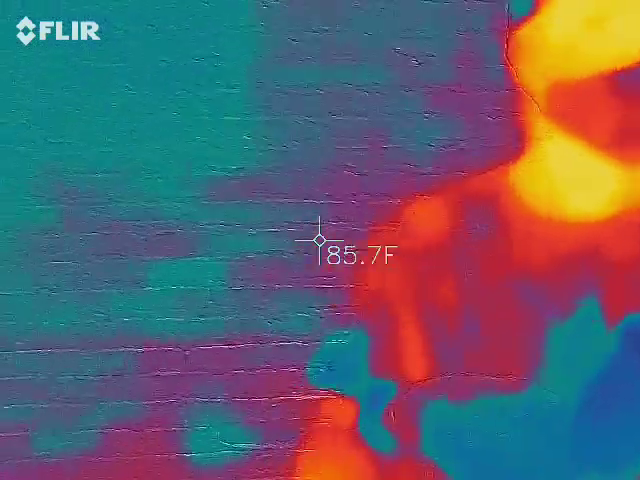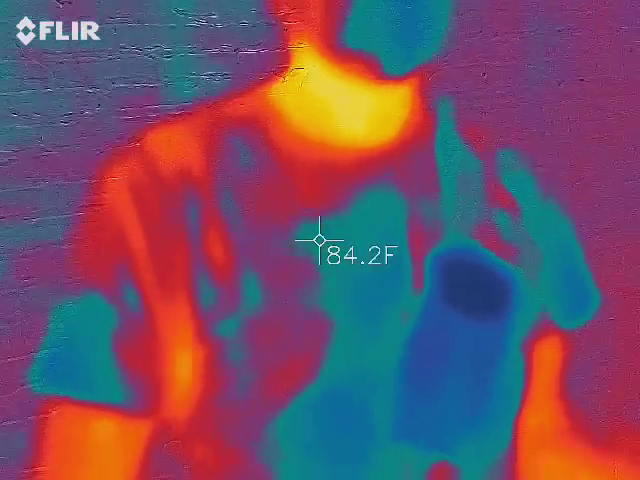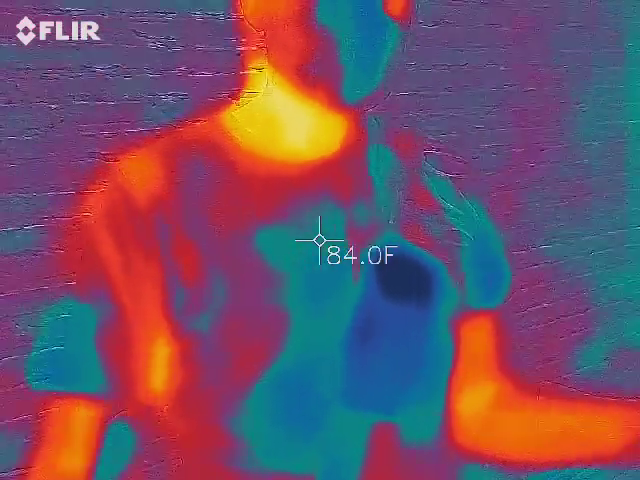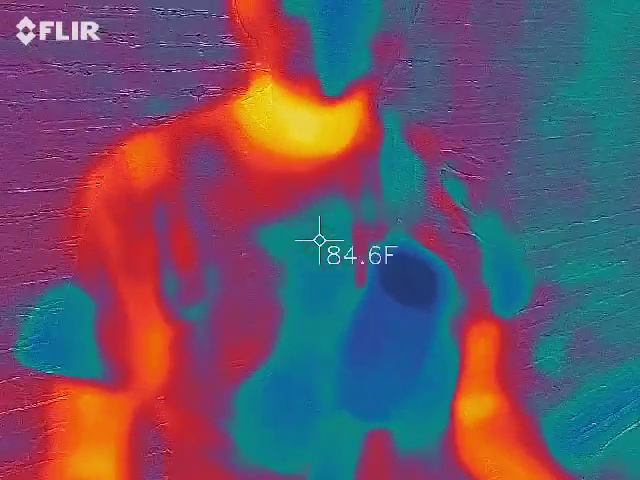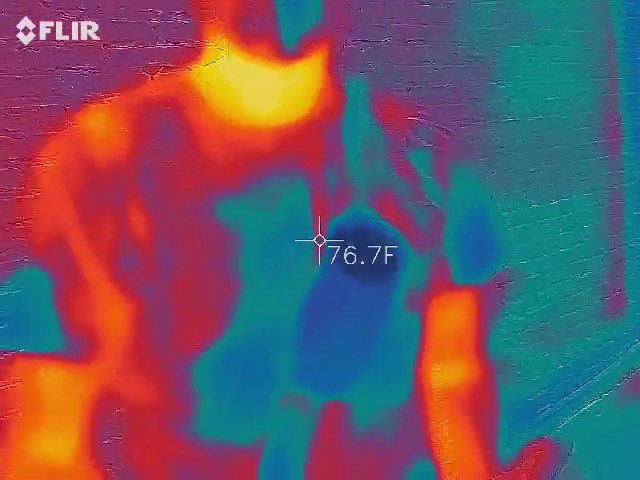We have a lot of people here. It's going to be easy to keep somebody in the picture at all times because that way we get an array of color and it's easier to see when things move that shouldn't be. So what I will tell you is that it doesn't catch evidence every single night. It's just nice to have it at the ready.